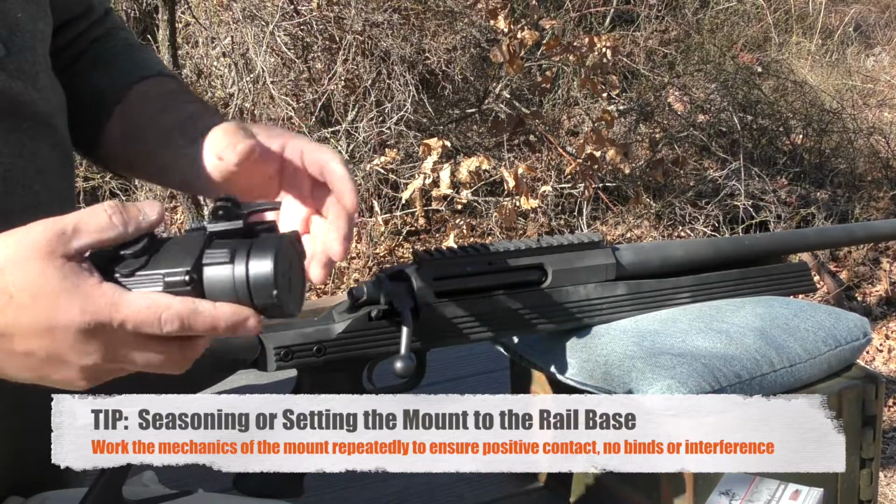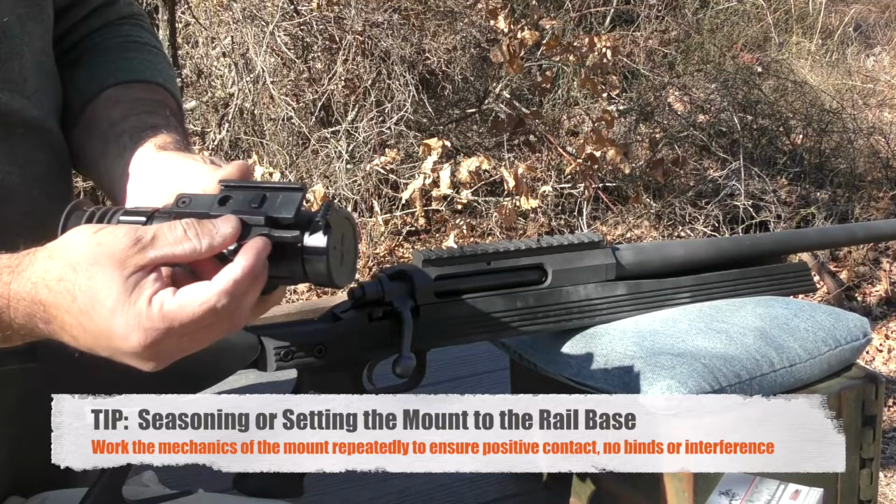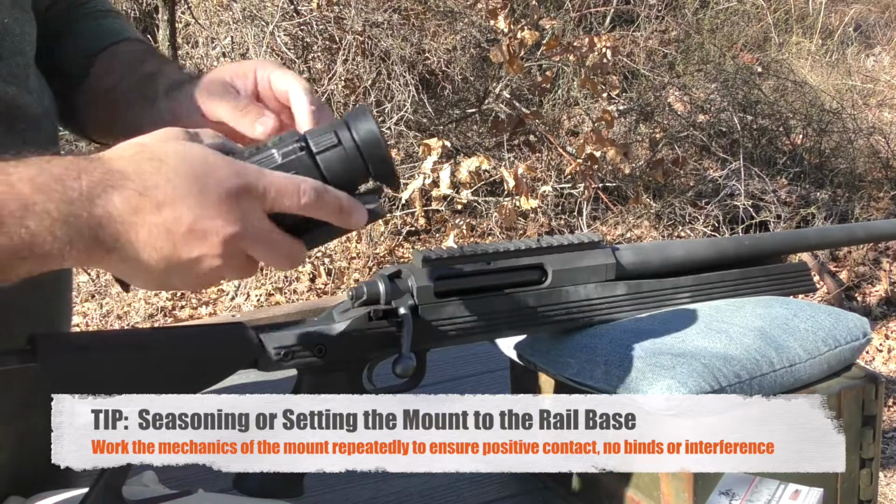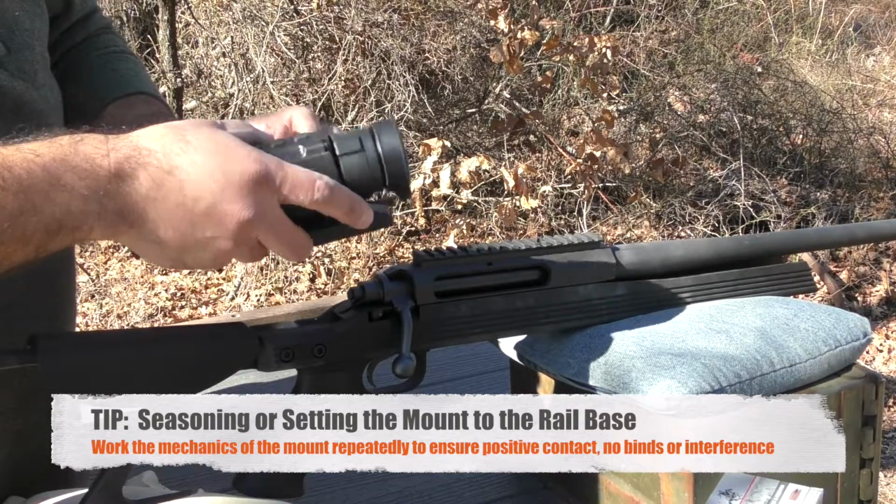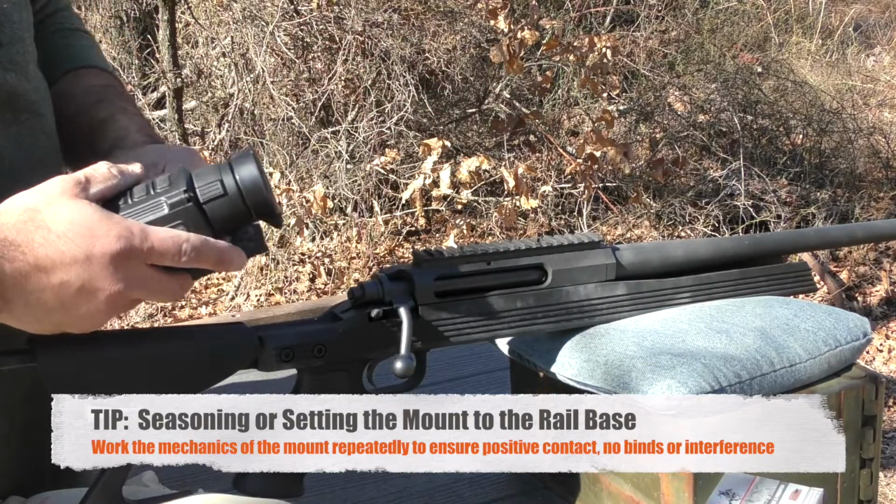I do this just for the matter of ruling out any sort of kink or hiccup, hang up, whatever you want to call it, when you're first tensioning and making adjustments on the lock nut. If everything doesn't sit just so and you go ahead and put it on there one time, the first time you take it off and put it back on in a QR sense, you may have wider variance than if you had seasoned the mount, zeroed from there, and then tried it out.